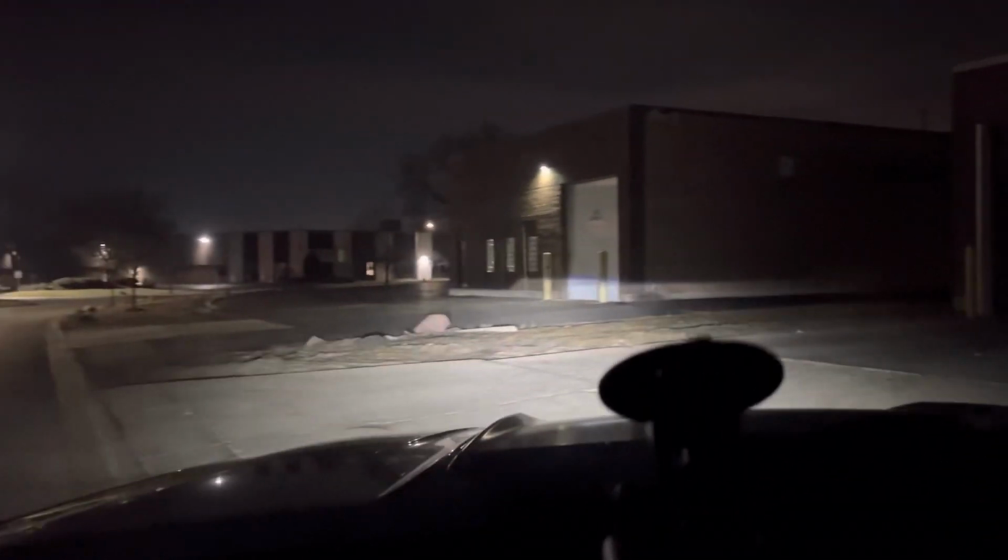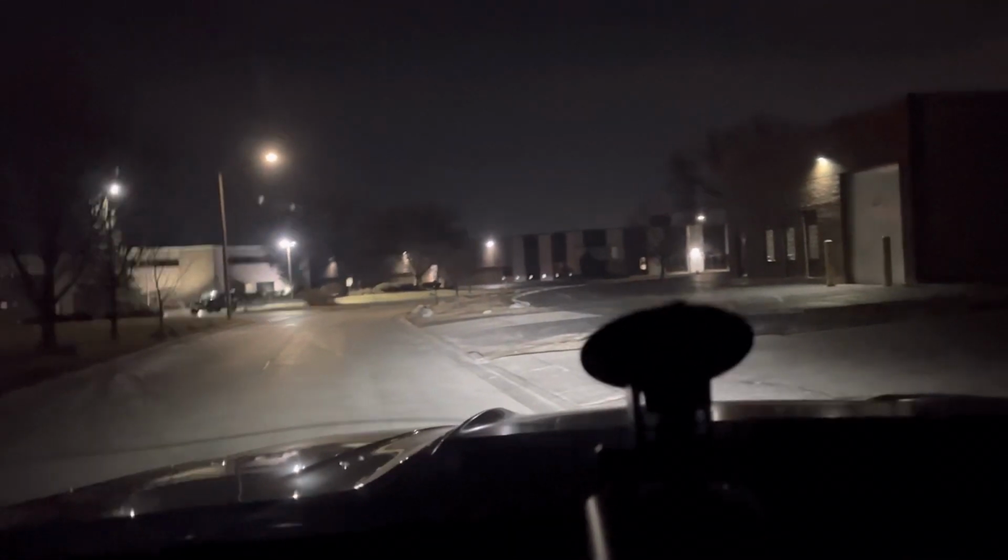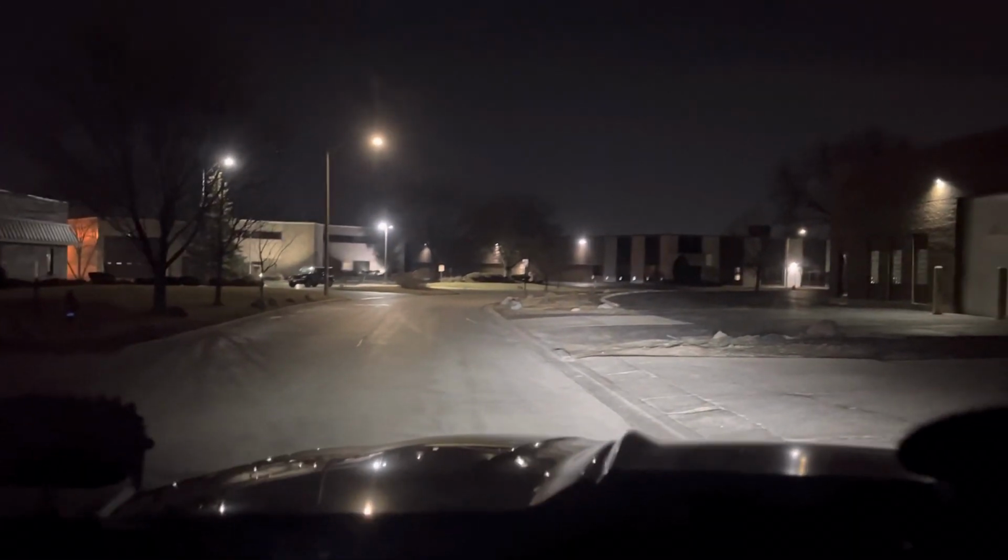Let me throw on the brights here. So there's the brights. Kind of same thing here, left side higher than the right. That's standard depending on where your adjustment is set to, that the bright will be directly above the low beam. Kind of some unnecessary talking there. Most of you guys already knew that. So I guess this gives you a good chance to kind of see the peripheral, right? Seeing the light bounce off the walls there.